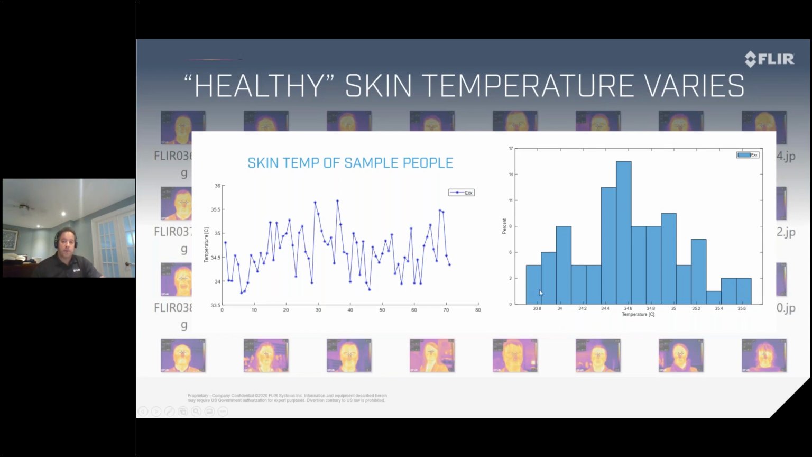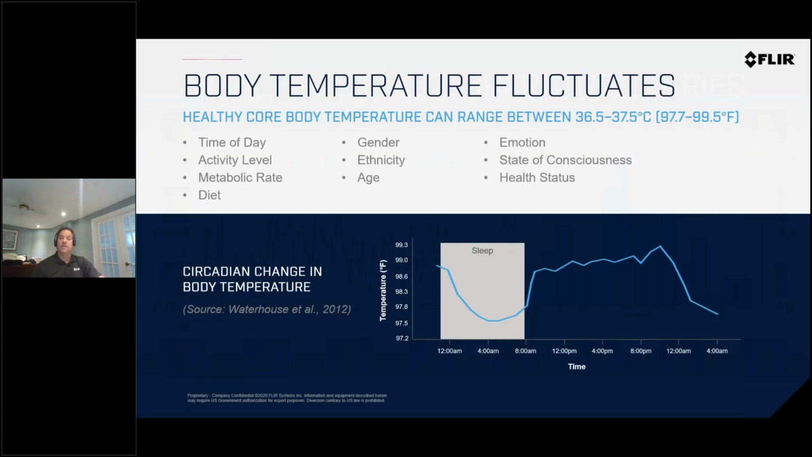This percentage of the population, typically when they have fever, might not show fever in the high ranges as we normally see. They might be more in the 36 to 37, which is not your typical fever temperatures, but compared to the population, it would be considered higher than normal. So the idea of using a system with a set temperature for a fever can be a little challenging because, as I mentioned before, factors like age, fitness level, time of day, your stress level, and your health status can all affect your internal core temperature.